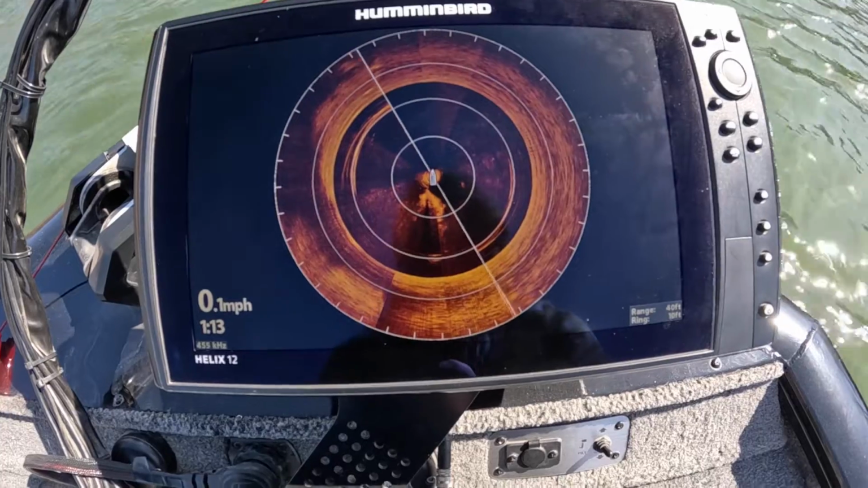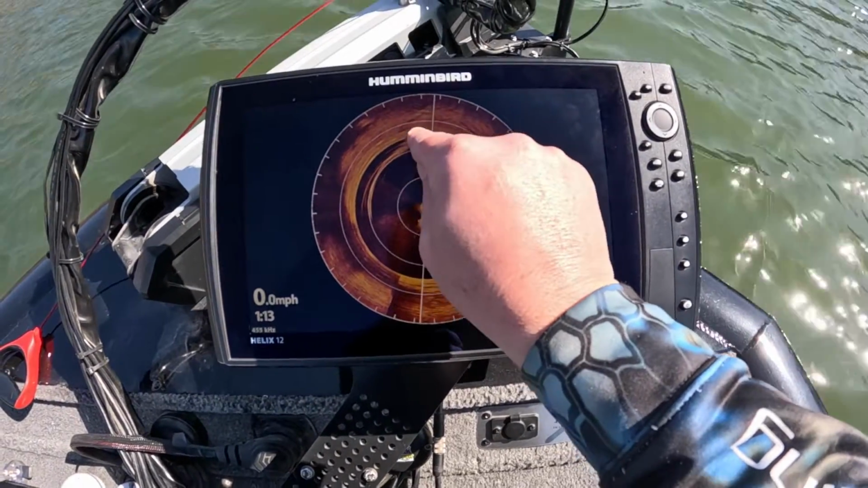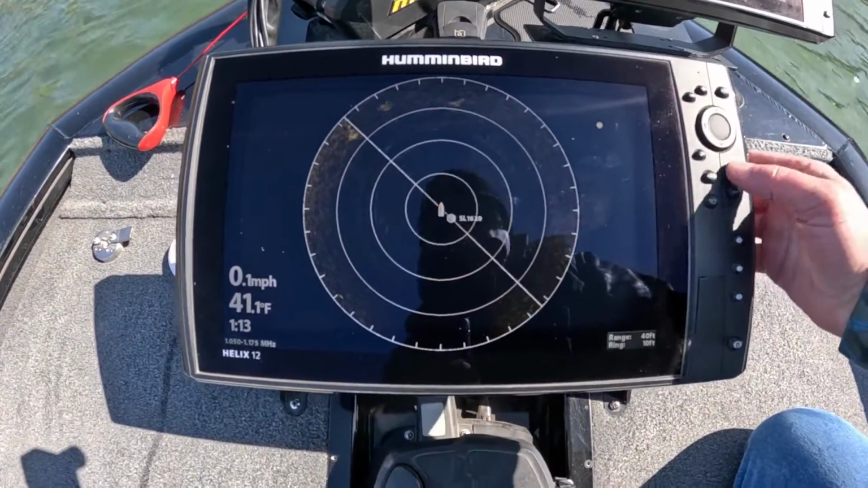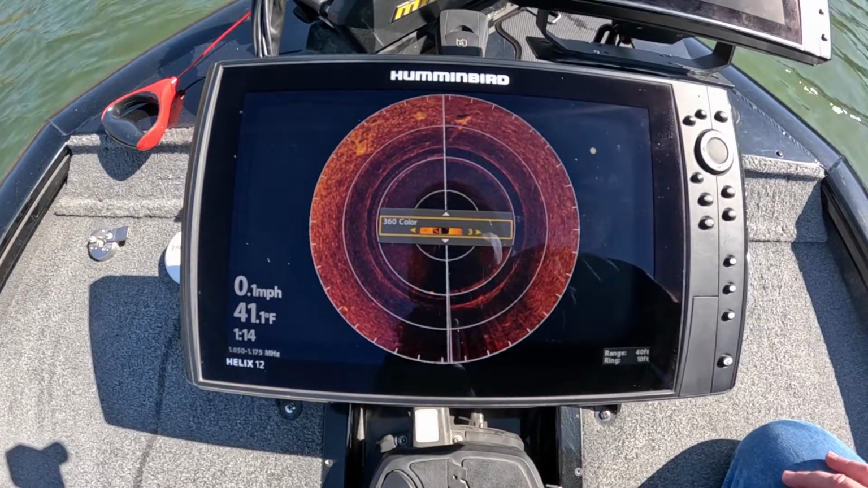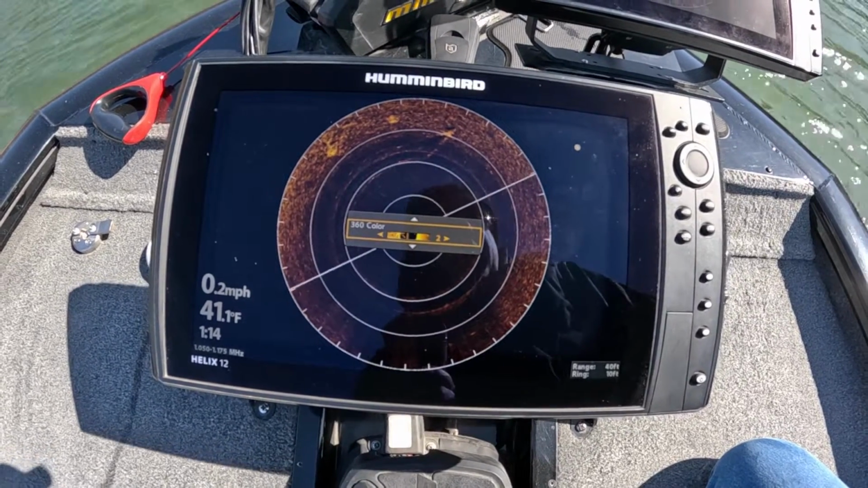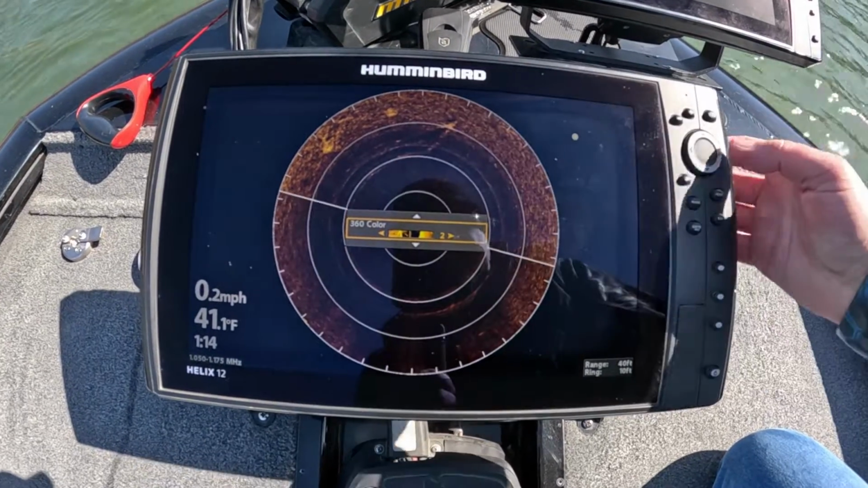There's color palette number 2. You can definitely see the sunken log or brush pile. Down here on Mega, you can still see it up there, but it is definitely better when you bump it over to the third color palette. Palette 2 is where we've been running pretty much all morning, so it is actually pretty good on the 2. The 3, it really shows up.